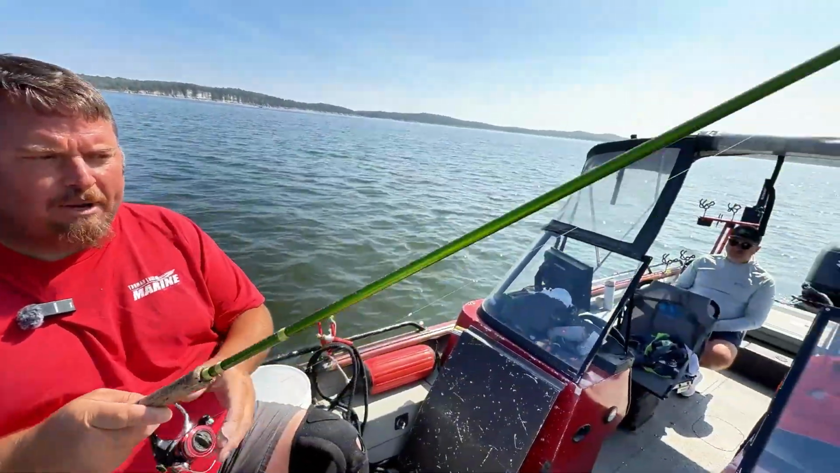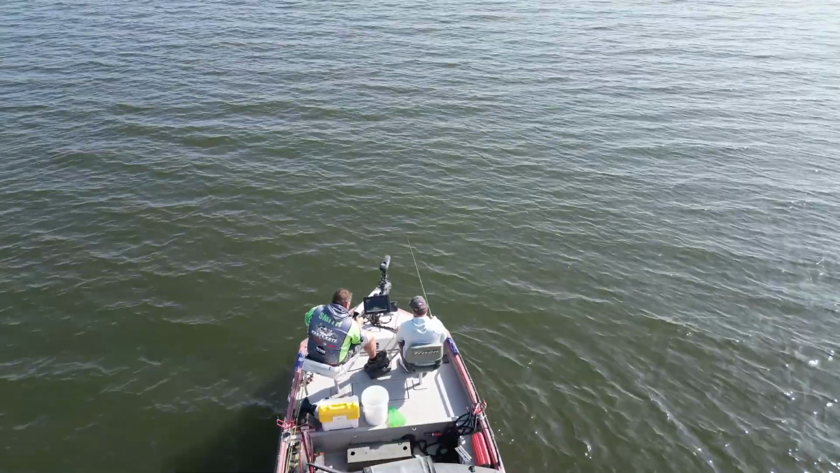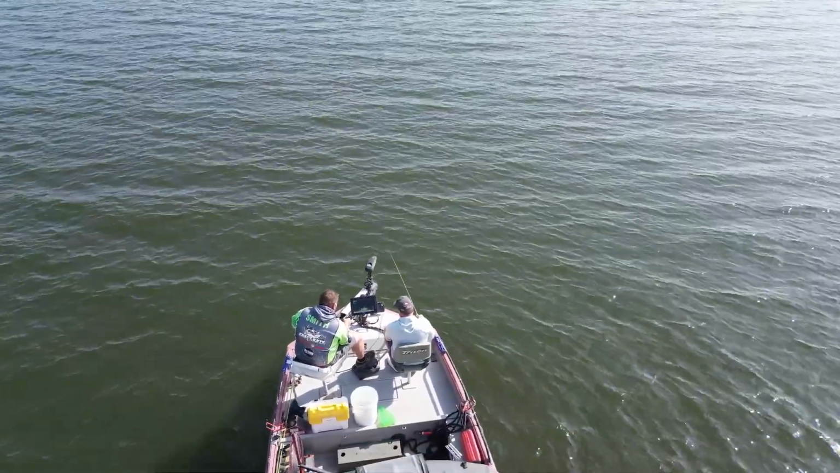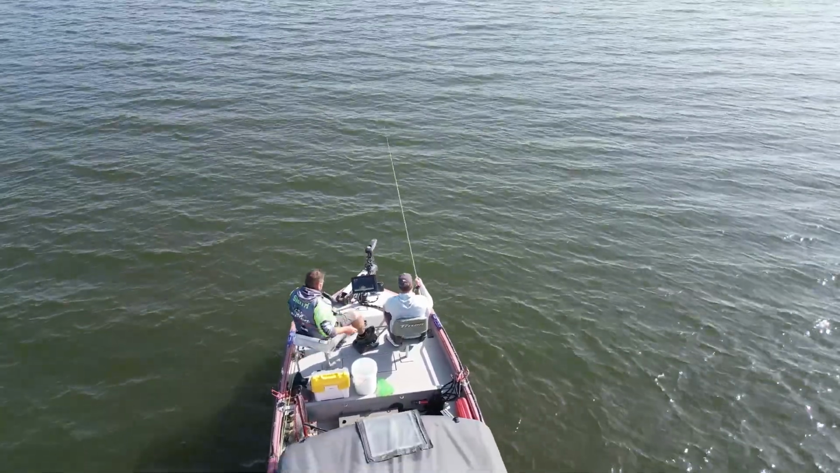These setups cost you about $100 for the rod and the pole. I prefer an 11-footer. It's a lot lighter. It's a lot more balanced. Once you start getting those 13, 15-footers, it's a little heavier of a rod. When you're swinging a rod all day, it gets a little much.